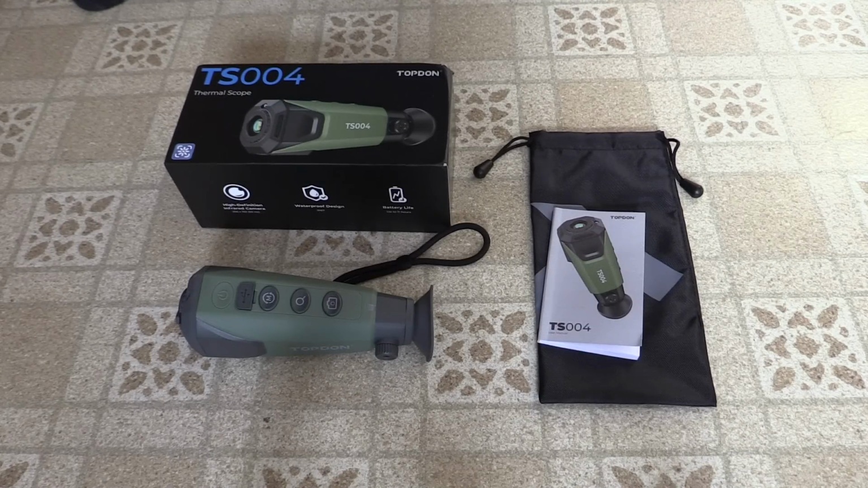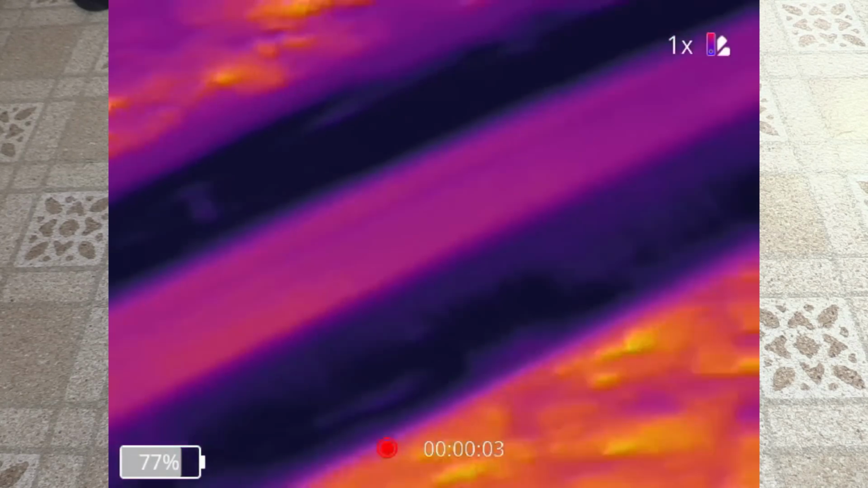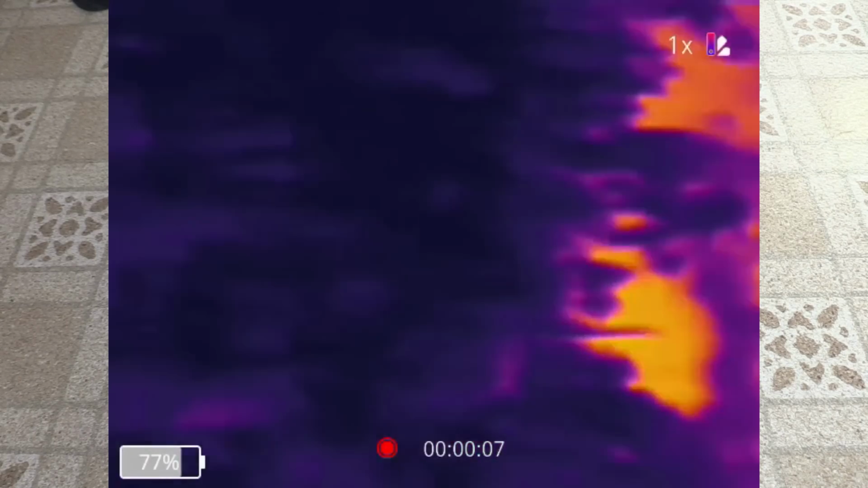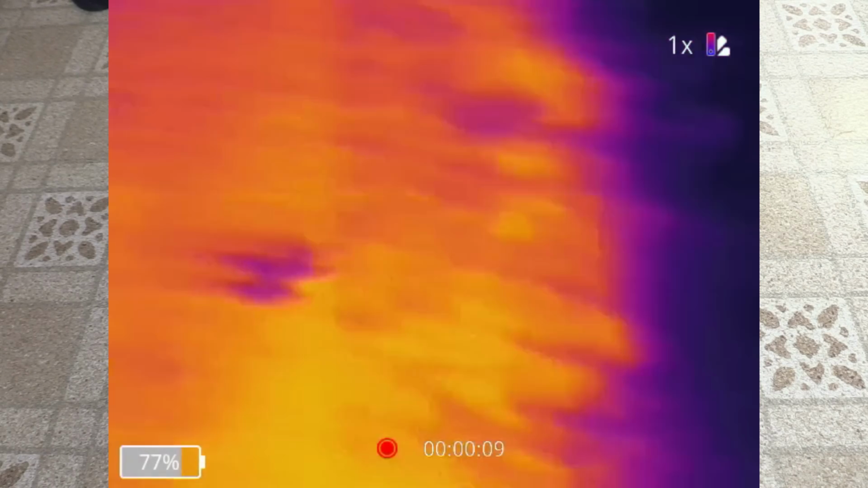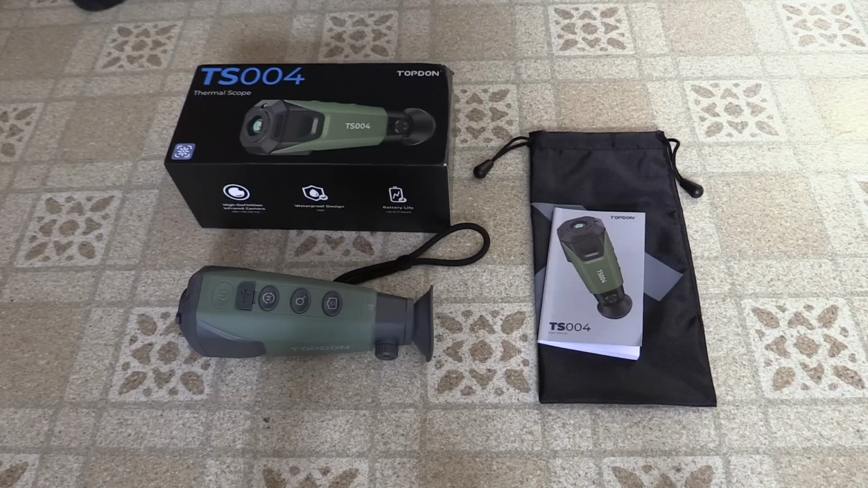So to wrap things up, what do I think of the Topdon TS-004? The only real problem I had with it was that massive lag when recording. I actually scared a rabbit at one point when I was out in the yard with this thing, and I wanted to film the rabbit because that would have been a great video, but it took 5 seconds to start recording and the rabbit was long gone by then, so all I got was ground and some bushes. That's really the only major flaw with this camera, is that the recording takes so long to kick in.